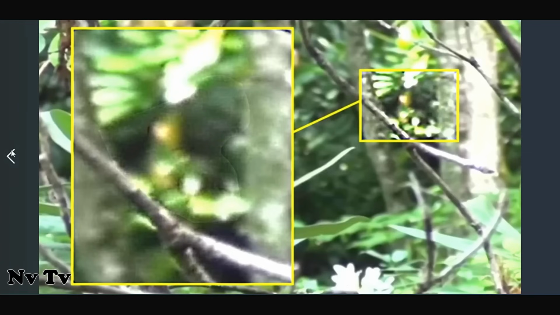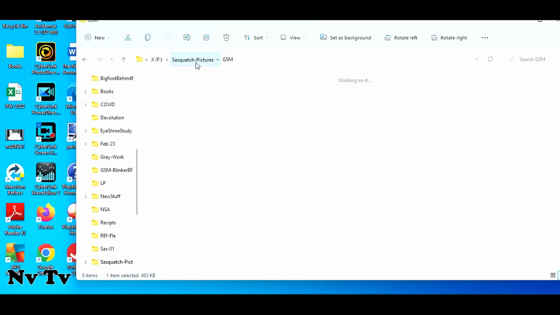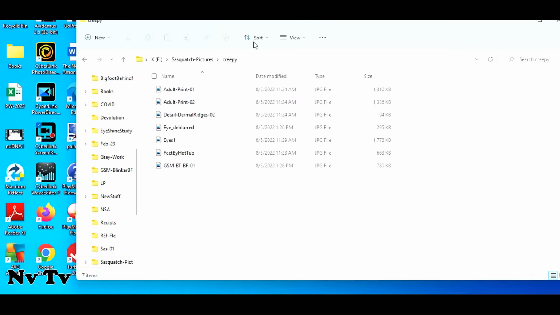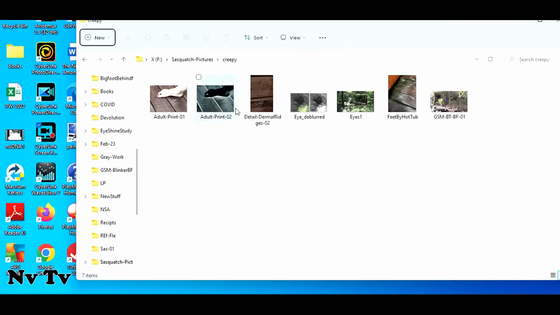I think that's everything from this folder. Yep. So let's see, creepy. Large icons.